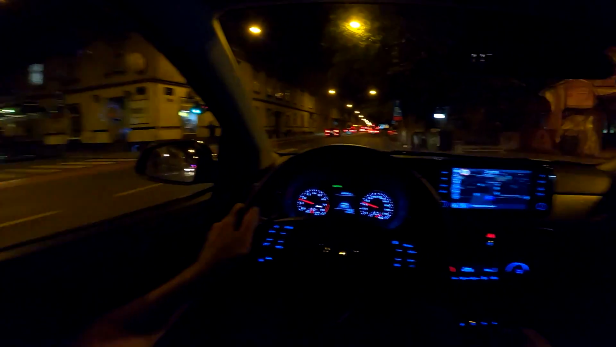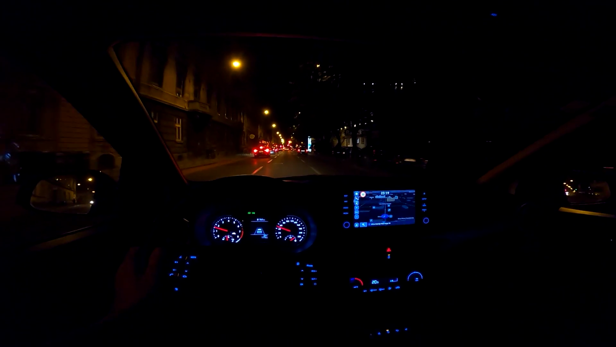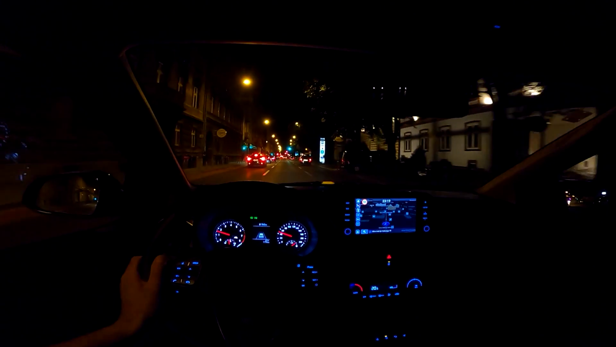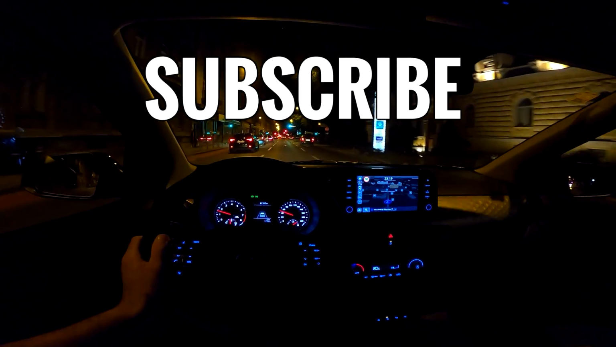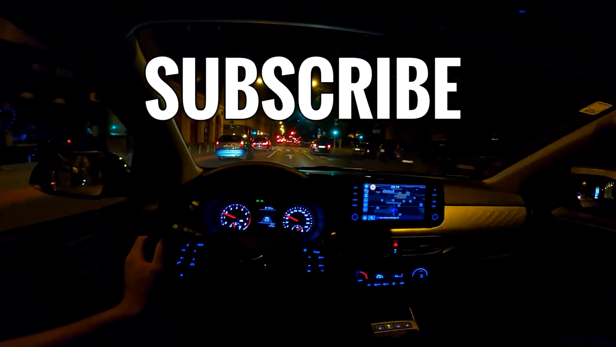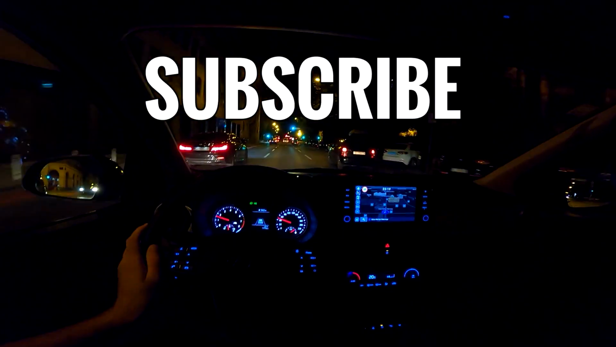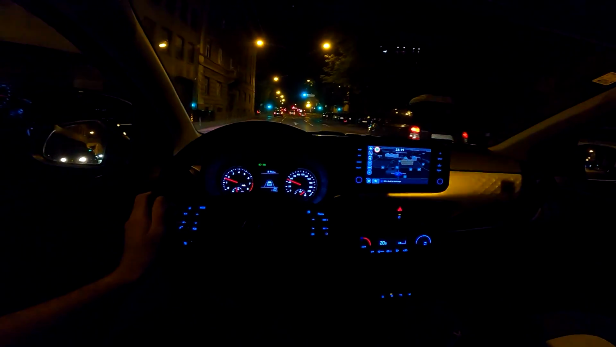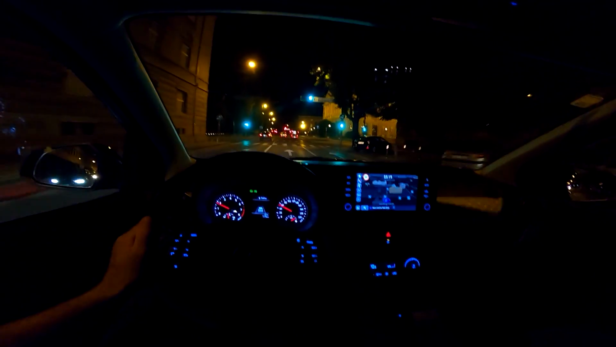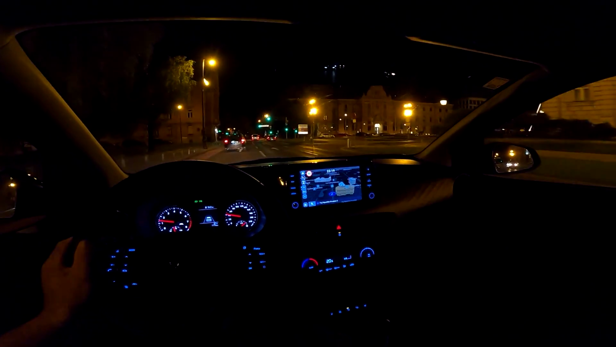I think that Hyundai did a great job, especially in terms of design, because now this car is desirable and really looking sharp and nice, and that's maybe what the predecessor lacked. Now that is fixed, and this car is really a good buy, if you ask me, in this class. And with that, I think it's time that we end today's night point of view drive.